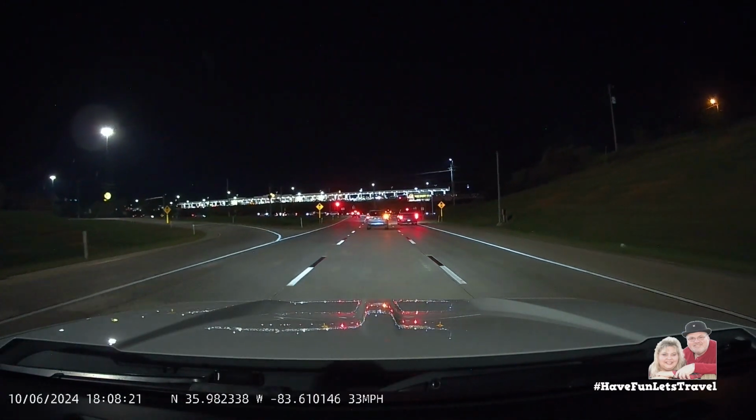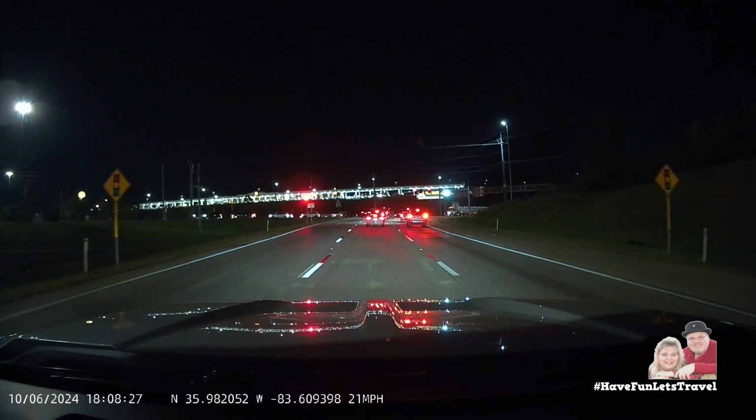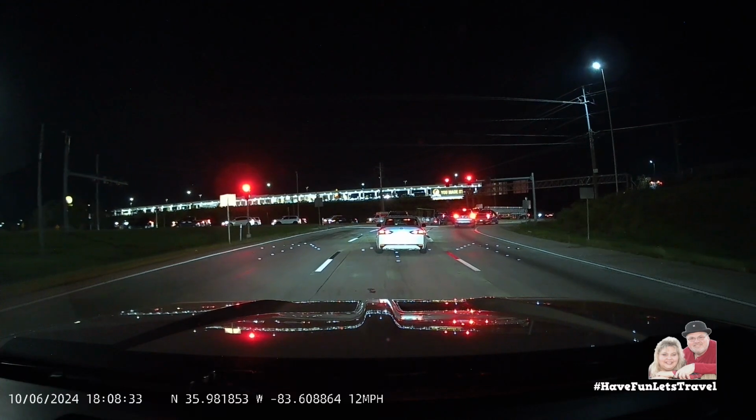This building is larger than a football field. It has 60 gas pumps allowing 120 vehicles to fuel up at the same time, and a car wash that's 250 foot long. Talking about a nice travel stop.